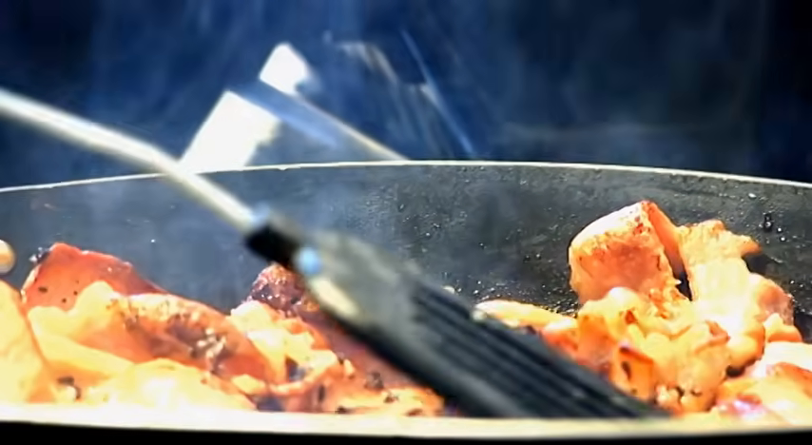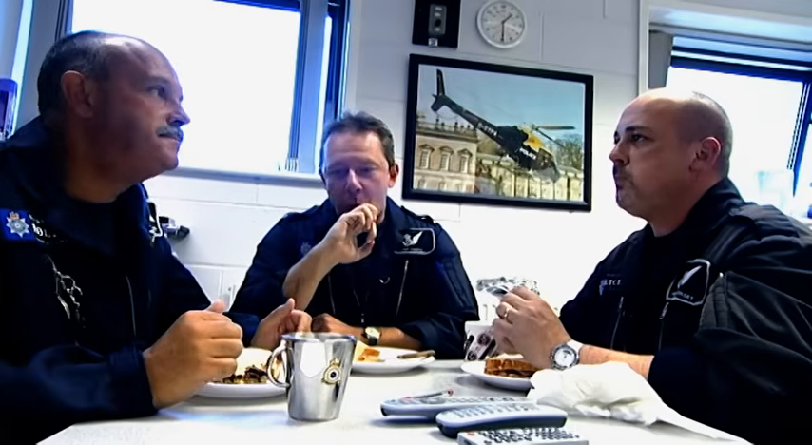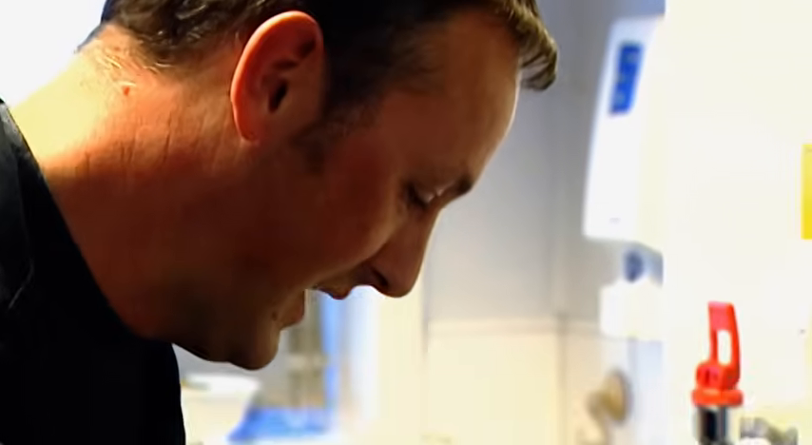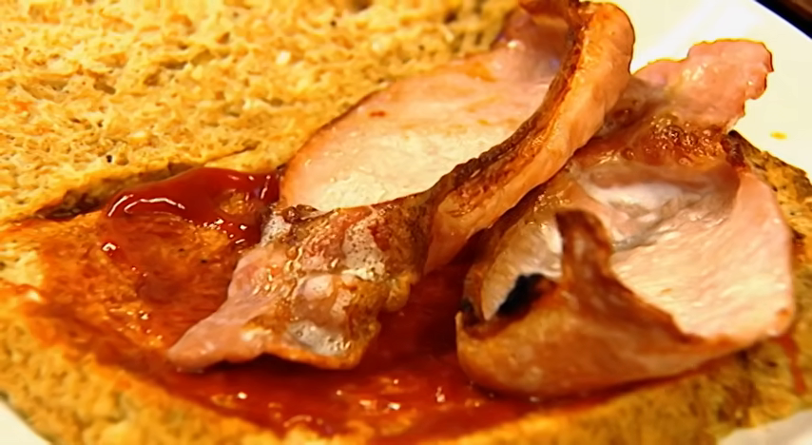8 a.m. A chance for the night and day shifts to spend some time together. Yeah, we usually try and eat together when we can. There's usually a small window of opportunity where you say, right, it's quiet, grab a meal. It's usually breakfast on a day shift, and we all try and get stuck in before the work starts.